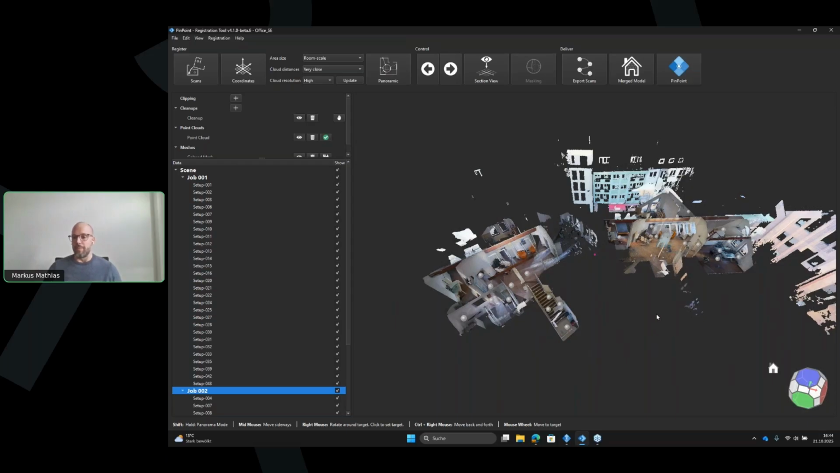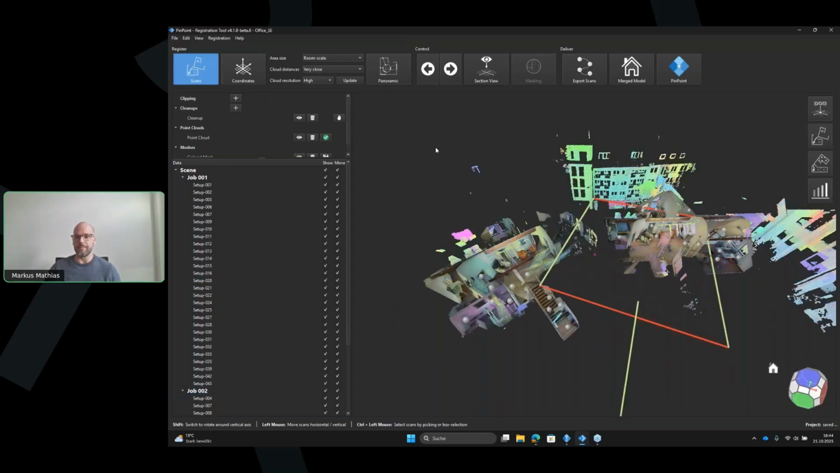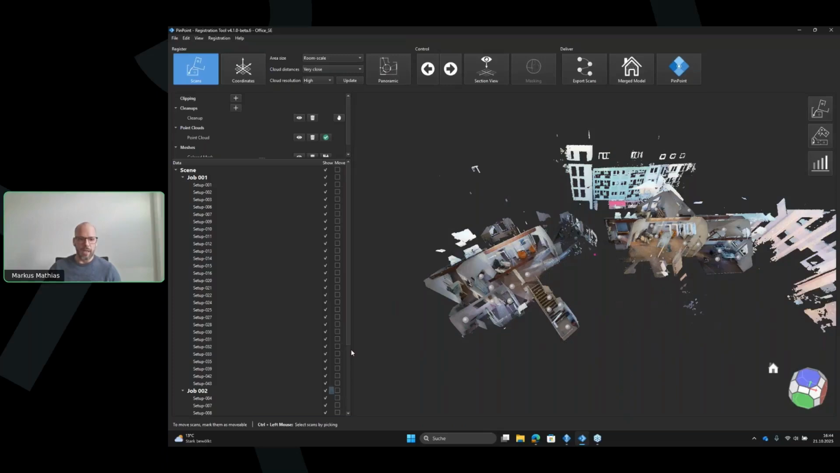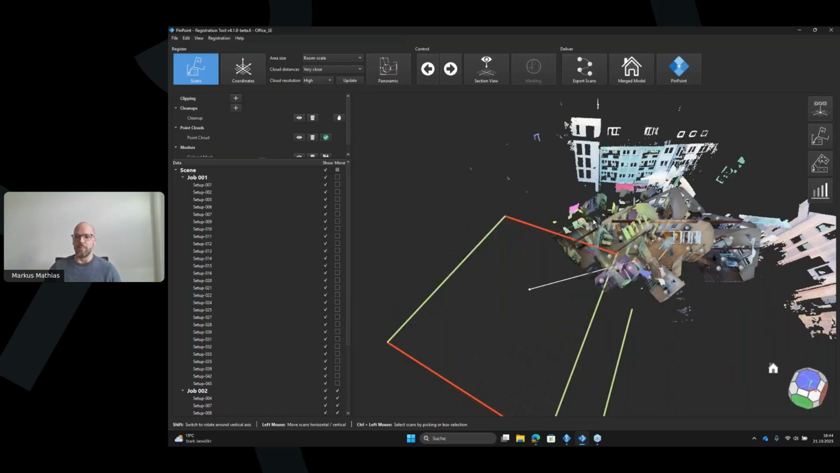So now we will perform a registration. And for that, we will enter the mode of register scans. As you can see here, at the moment, all scans are movable. I will only use the second job, which are the scans on the left, and set this movable.